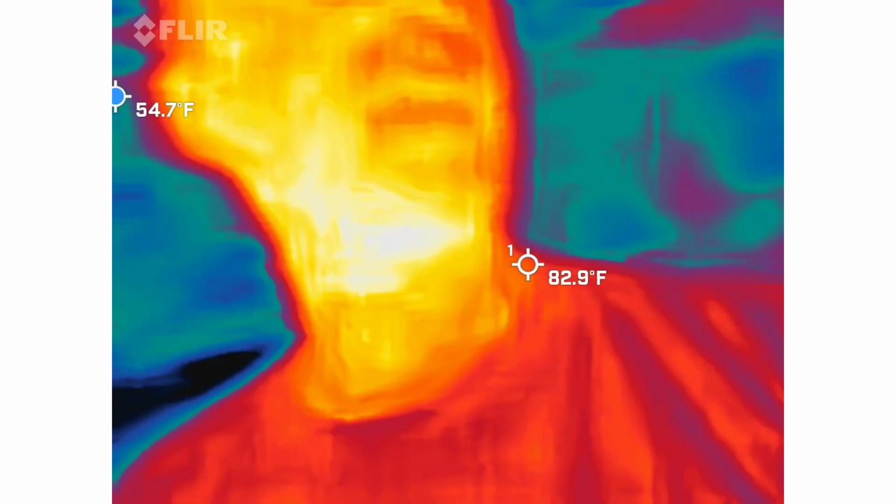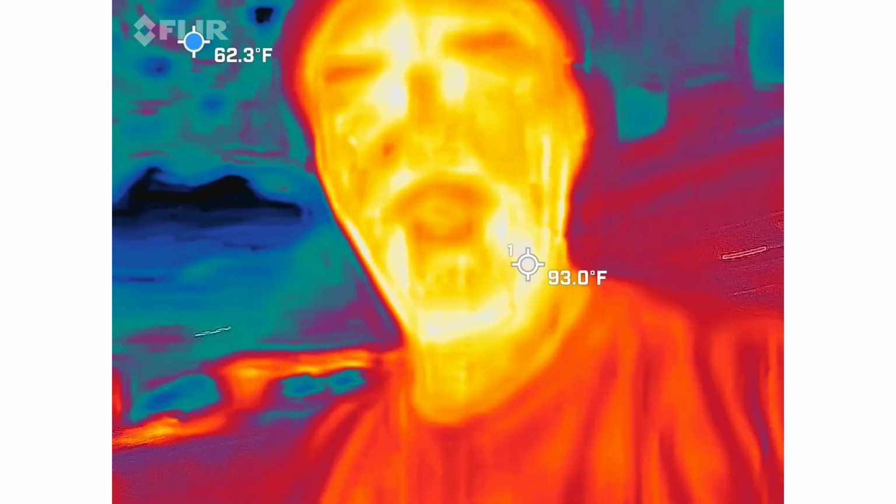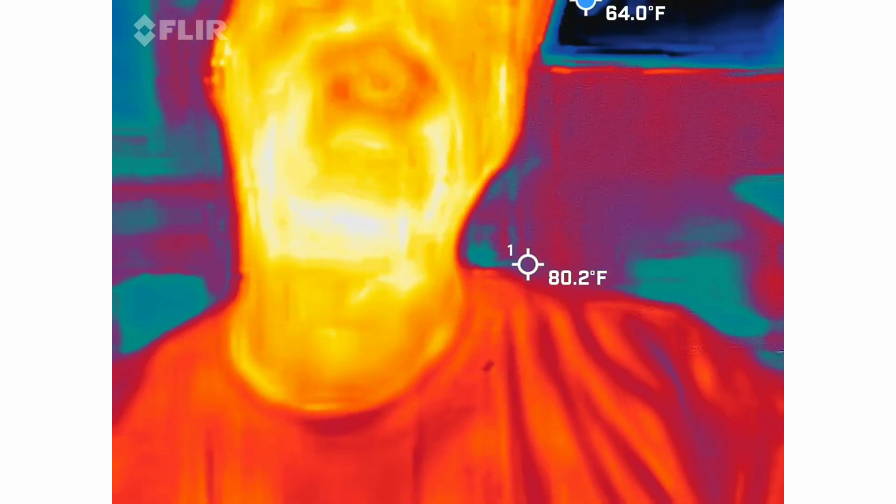Know what you're looking at. You guys should be able to see me in there. I'm the red, orange, and yellow guy. We are literally looking for cold spots with this particular camera.